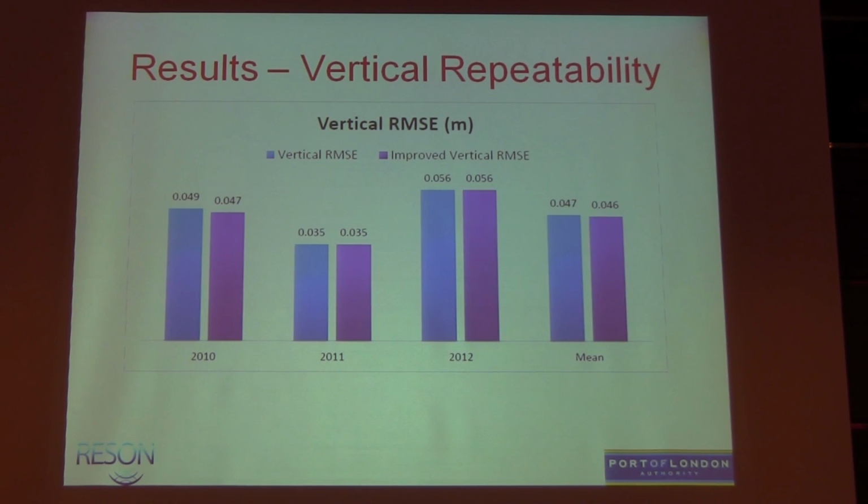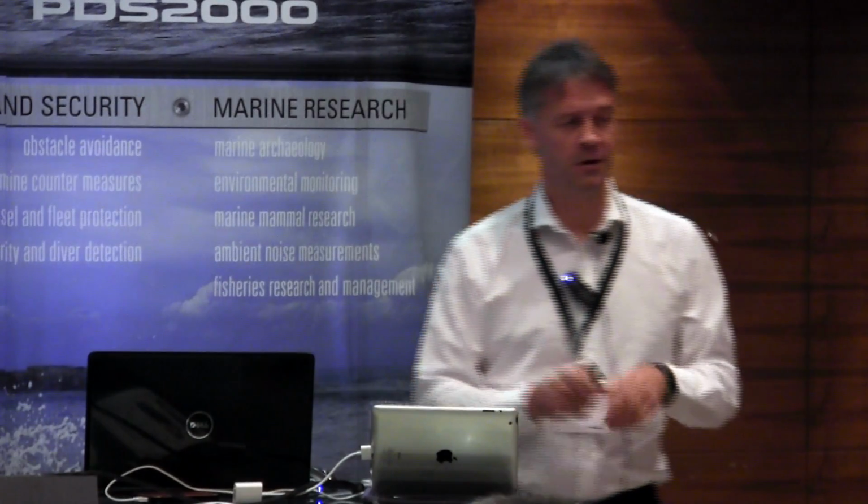So very good. With the repeatability, the RMSE, we're looking there in the vertical, really looking at the mean of about 4 centimetres, 5 centimetres, which again is quite pleasing, because if we look at your TPE values, you're looking at potentially we might have a 5 centimetre inaccuracy in just the tide alone. So really happy with those sort of results.